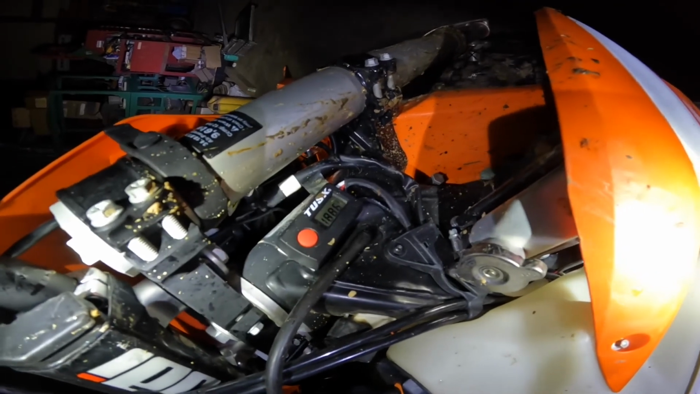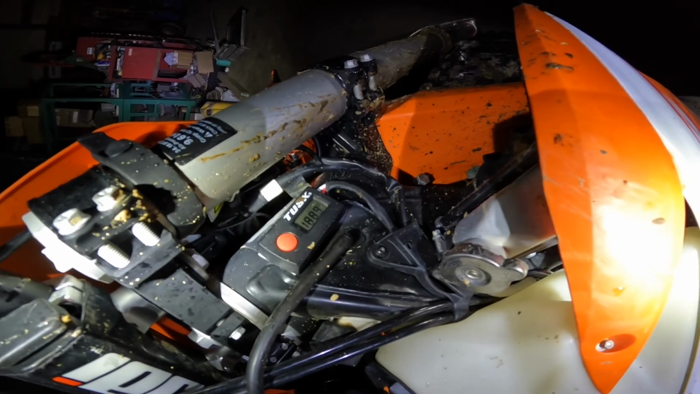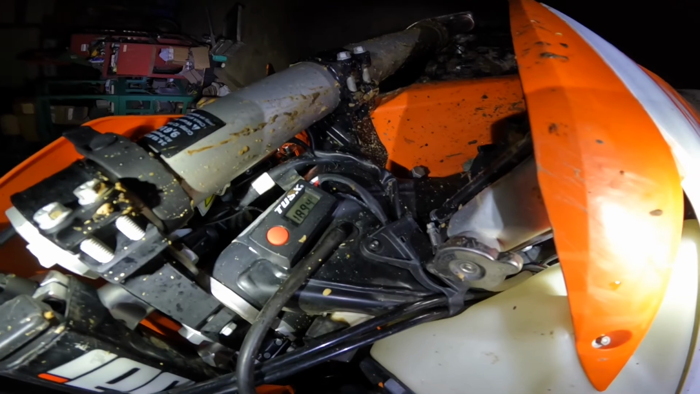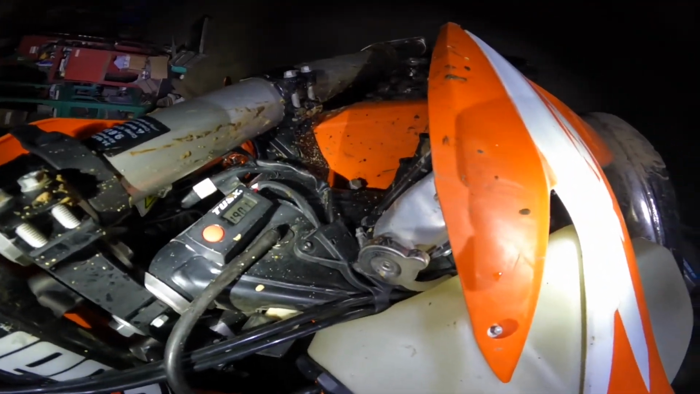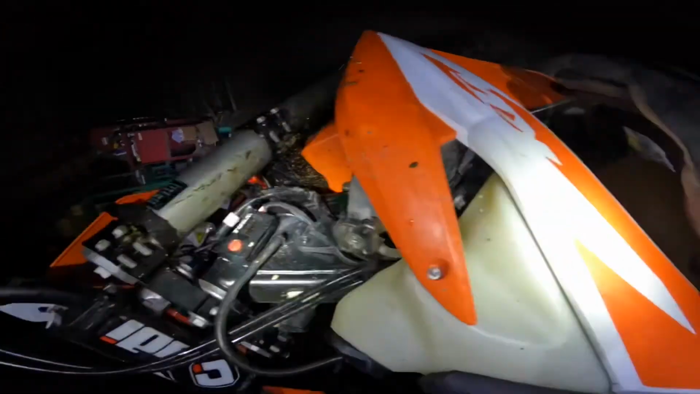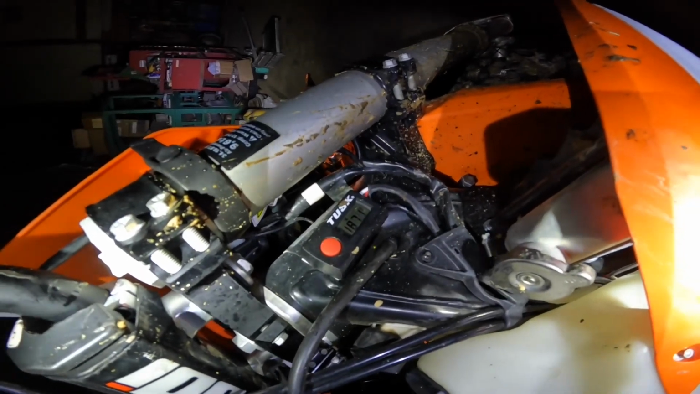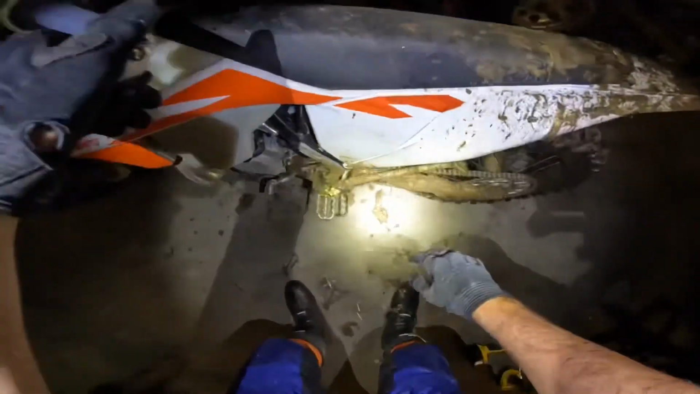Make it fun. Shut it off and the fan kicks on. Yep. It's running right there, and there's a ton of heat coming out of that thing. But it'll take just a second, and it'll get us dropped back down to 185. And she's off. So, happy with that.